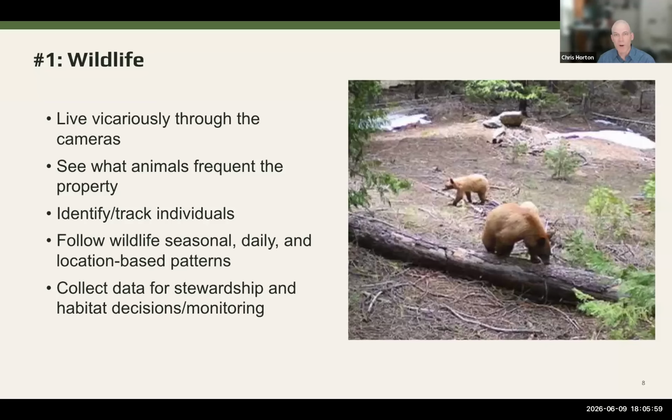So part one, why did we want cameras? I've been going up to Yosemite in the wilderness for pretty much my entire life since I was a kid. I love the outdoors. I love nature. I love animals, but I don't get to be up there all the time. I live down in LA, work down in LA, so I only make it up there occasionally. So one of the main reasons why I wanted cameras was to live vicariously through them, see what's on the property, what's roaming around, who's there, what families come back, who's raising a family, and then it also gives me insight into what is active, what times of the year, where are they on the property, what are they doing.